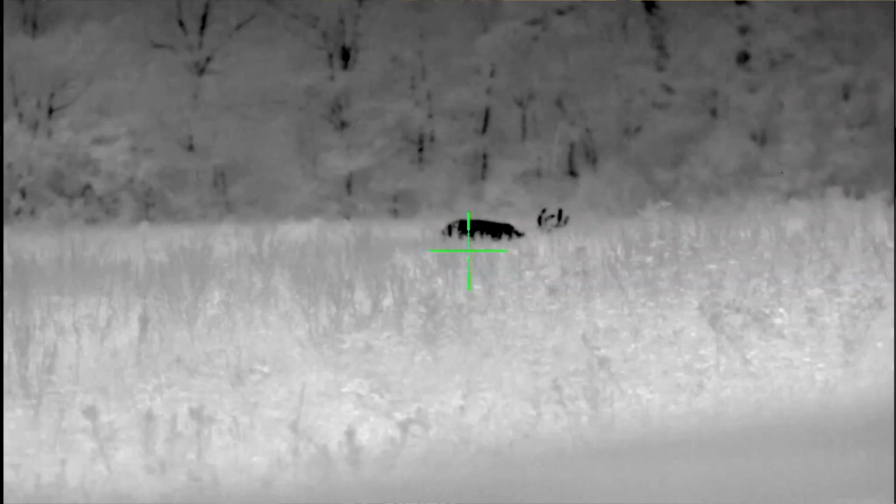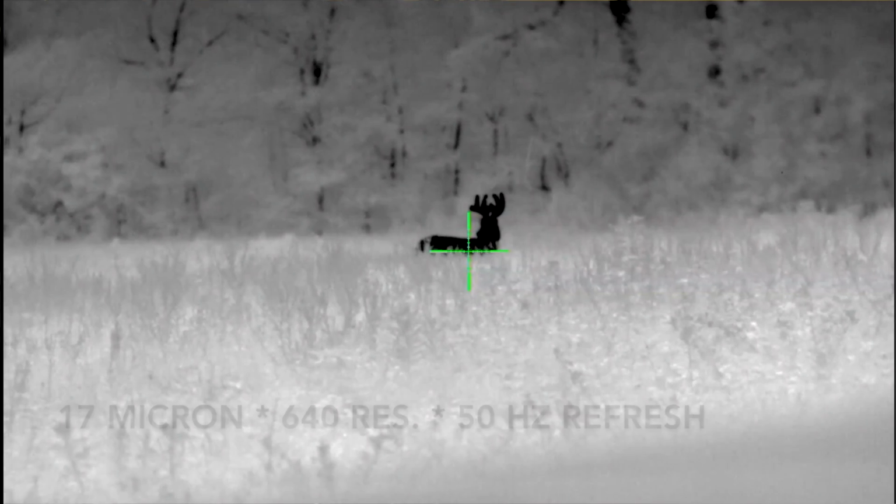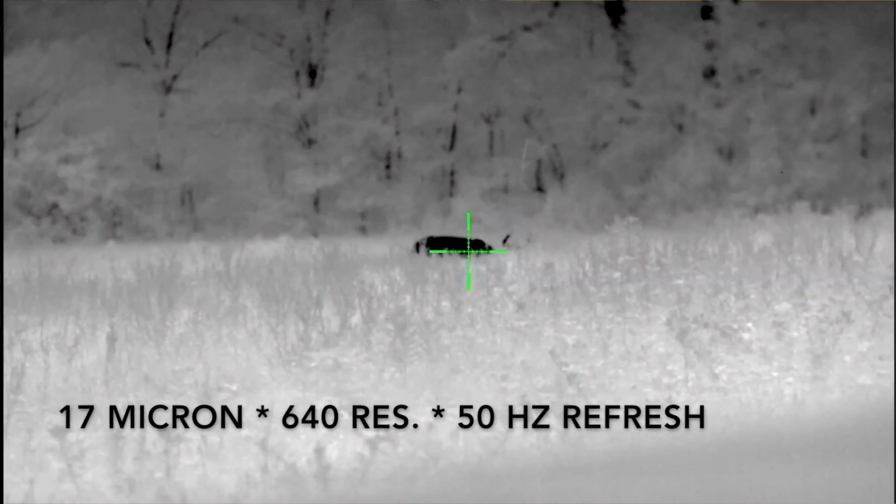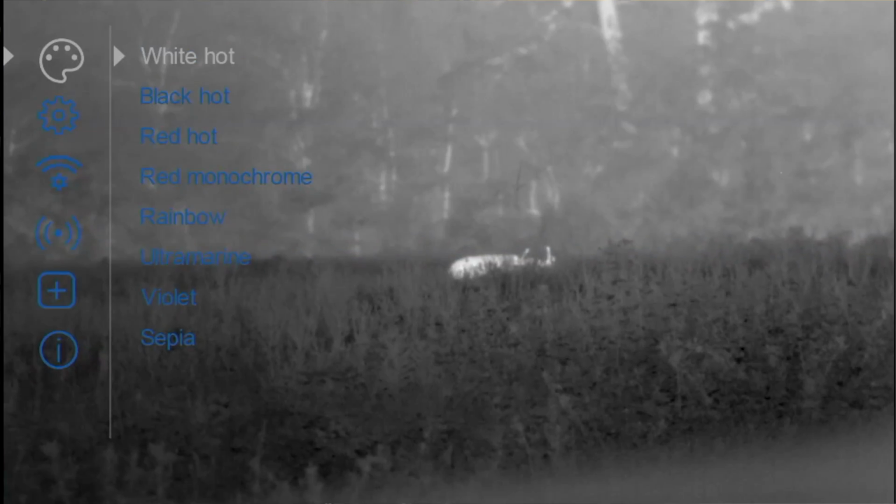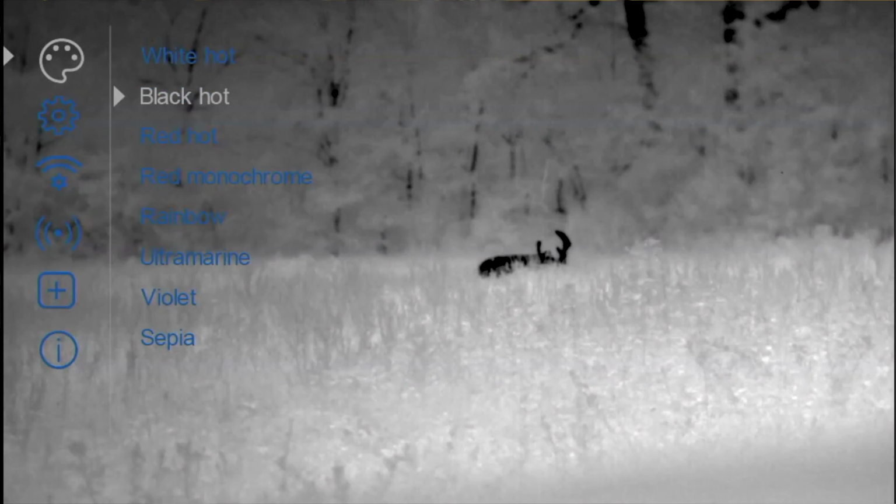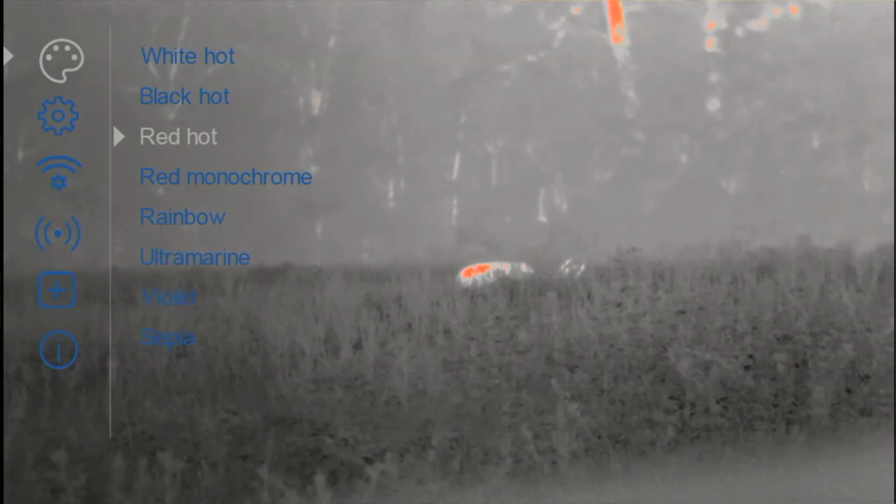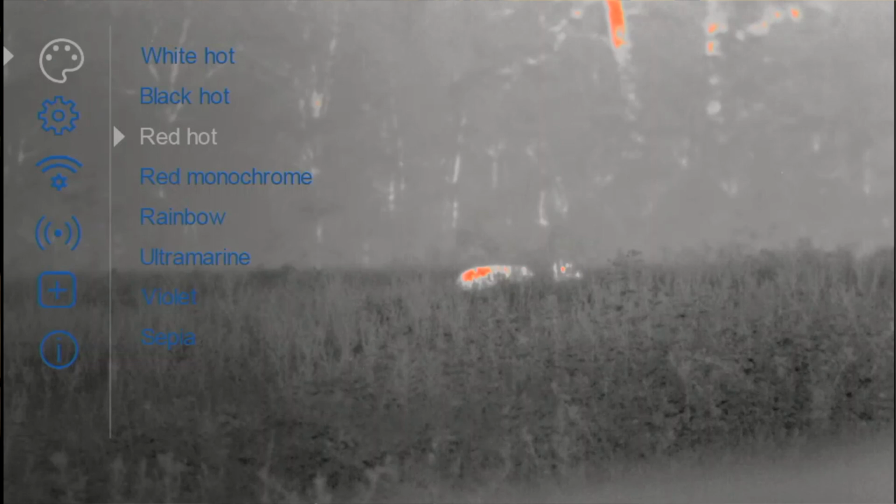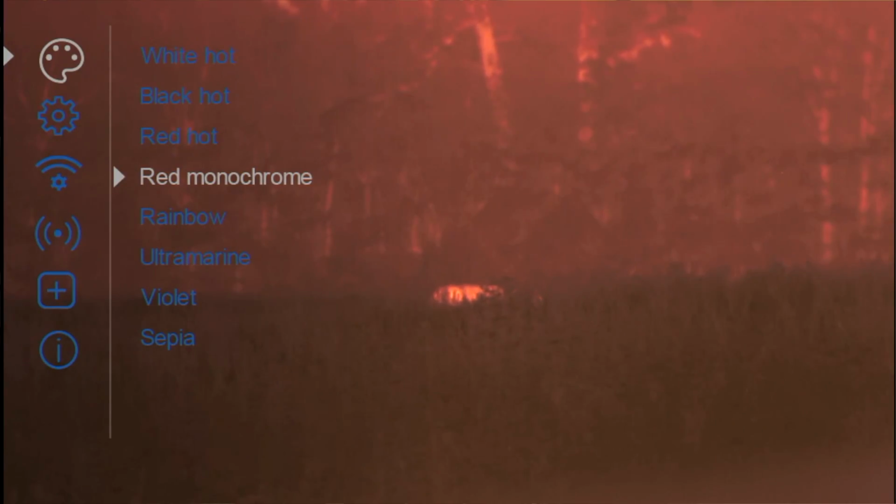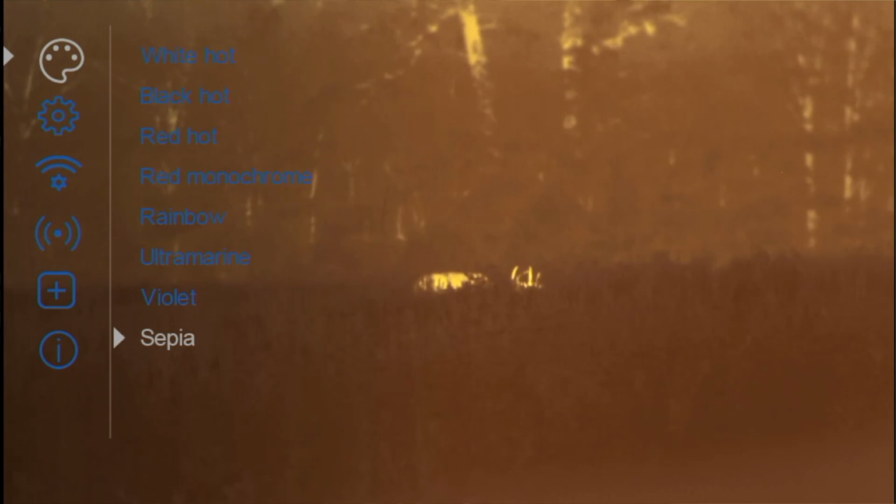So let's run down the specs of the Thermion XP50 right now. Of course, it's a 640 resolution scope, 50 hertz refresh rate. It starts at a 2-power magnification and goes up to 16 power. So that's a little bit of a difference between the Trail XP50 and the Thermion XP50. The Trail started out on a 1.6, and went up to 15.3. This starts out on 2.0 and goes up to 16 power. So it's a very small difference, not too noticeable, but a little bit of a difference in the magnification levels.